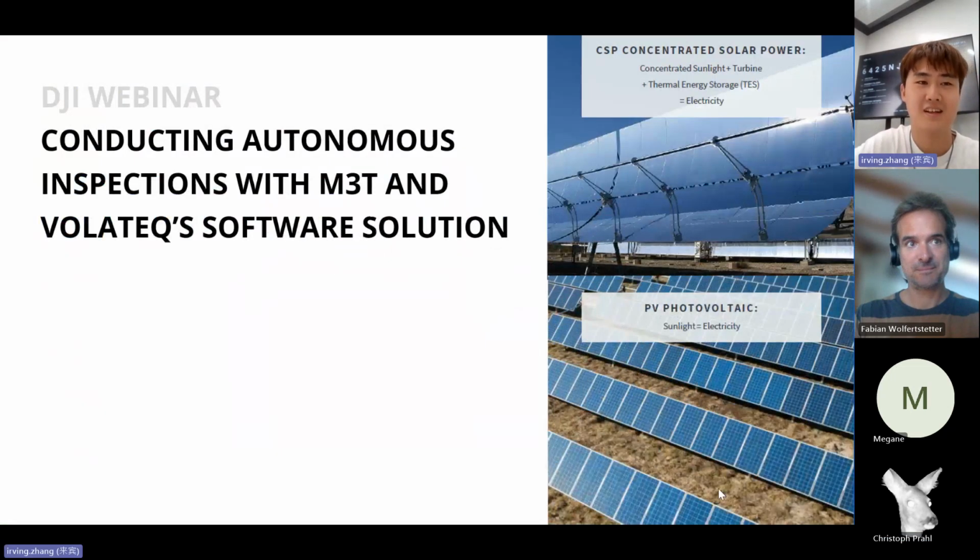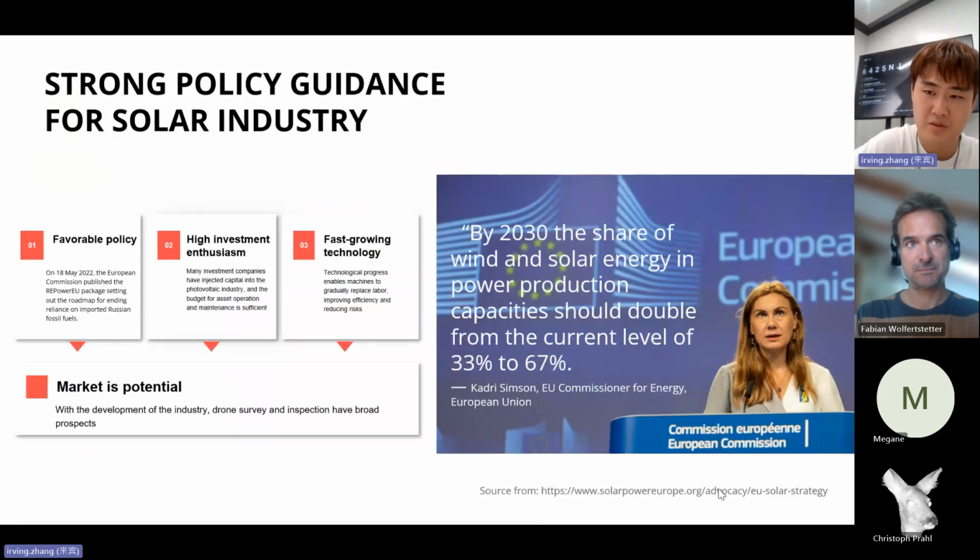So let's get started. Conducting autonomous inspection with Mavic 3 thermal and Volateq software solution. Firstly, maybe we should start from the industry. Due to three major drivers, favorable policy, high investment enthusiasm and fast-growing technology, the solar industry is growing very fast. And as we know, it's very hot in Spain, in Europe, in all the European countries. I mean, the market is big and very promising.